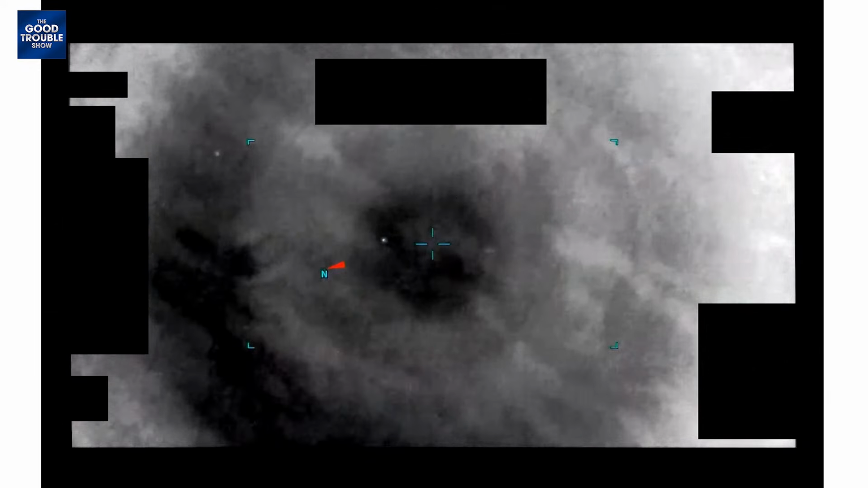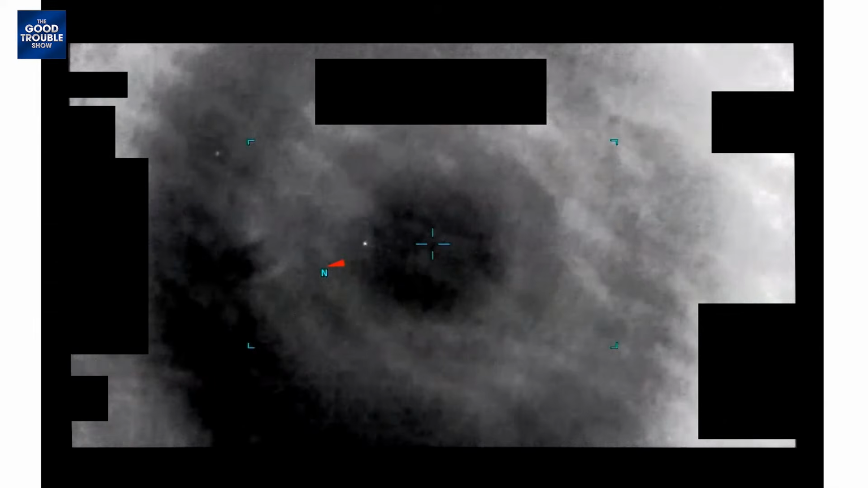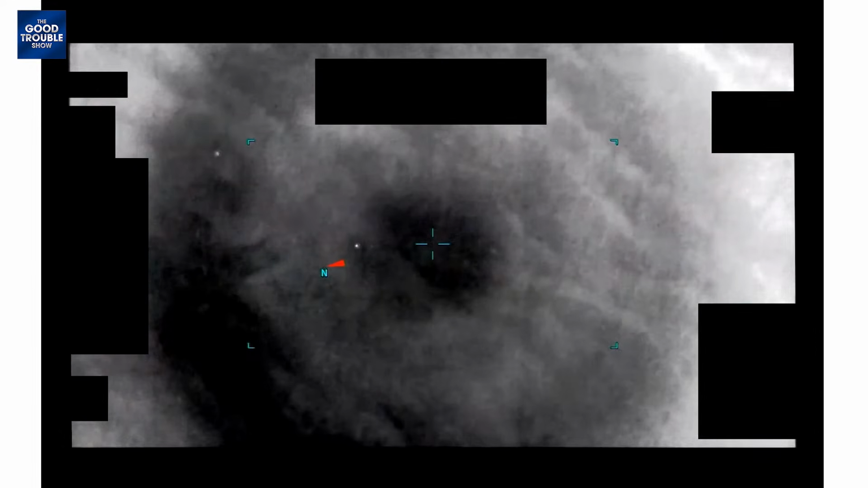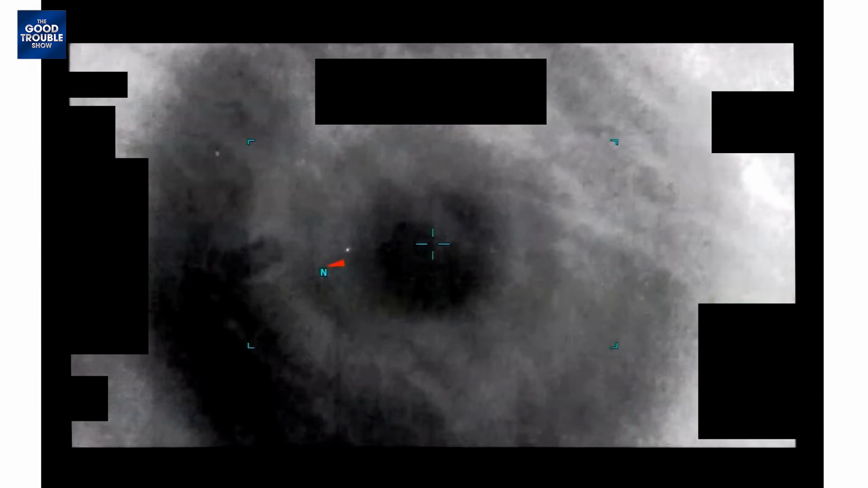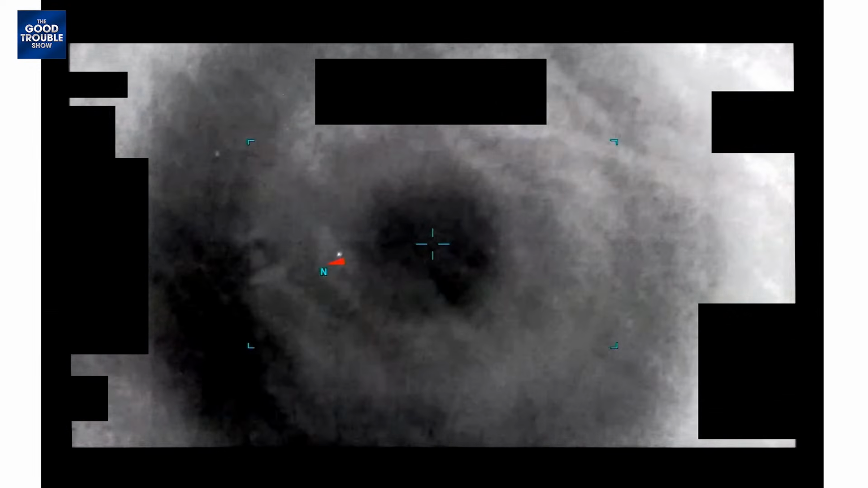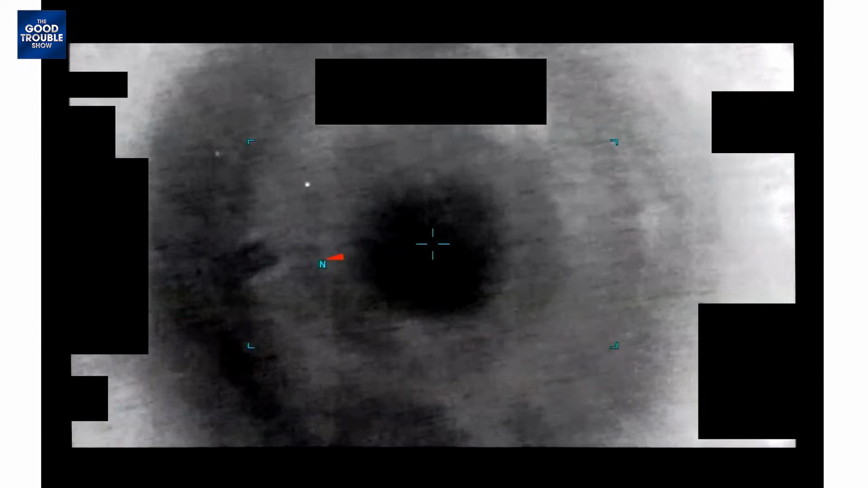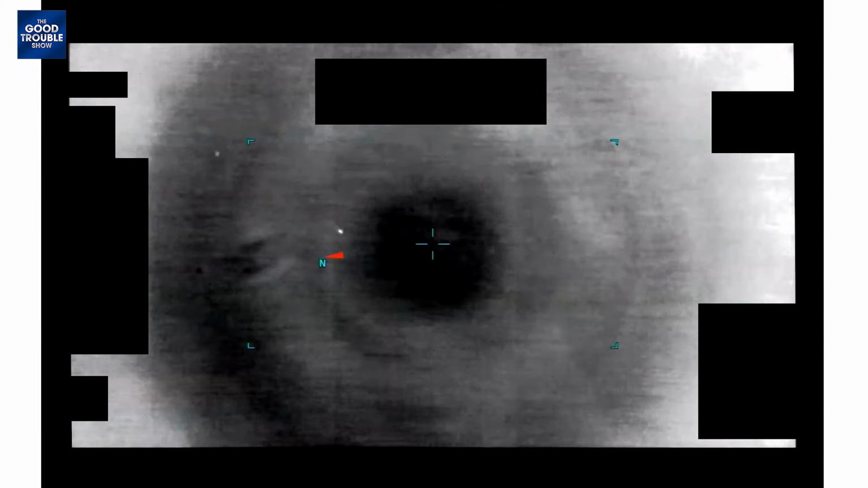That's a good way to see parallax as well. You see the background is moving in a different direction than the object. So it's going to be difficult for our brains to really tell how fast it's going, because the background is moving at a different speed than the object we're focused on.